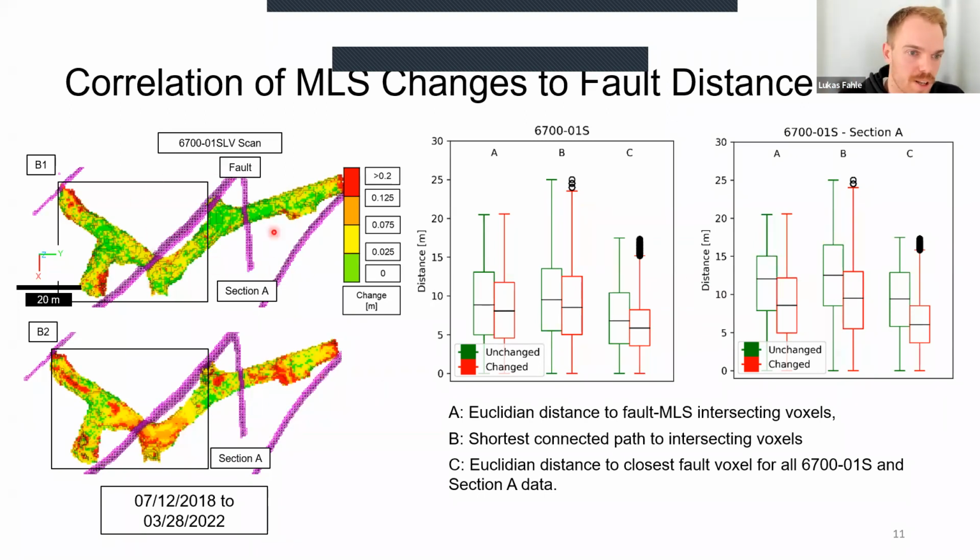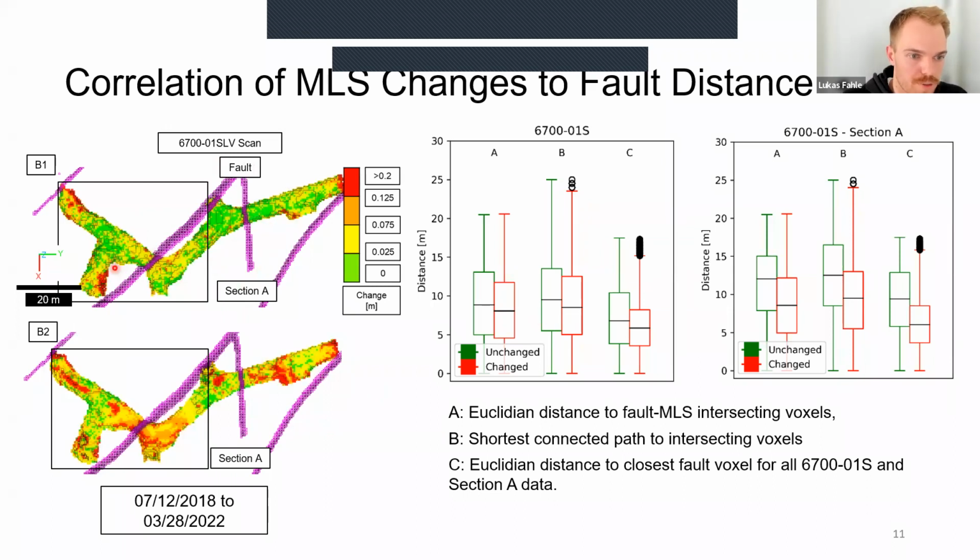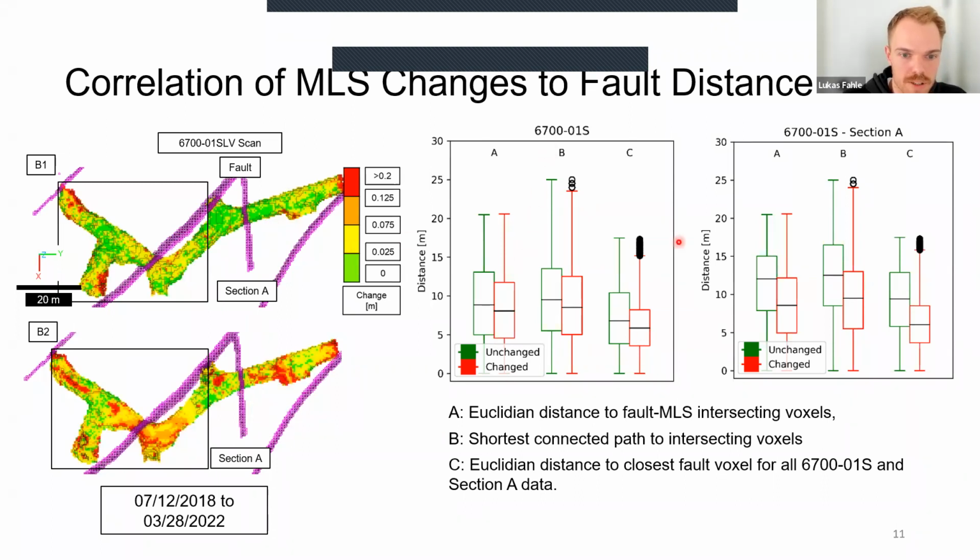We see here on the left one of the scans. We see that here from the top view and the bottom view. So this is the floor of the mine drift. And then we basically just did some simple statistics and printed some box plots and saw if there's actually a significant difference between the changed voxels and the non-changed voxels. And what you can see here in this data set, these box plots here refer to the whole scan area, and they showed three different distance metrics.